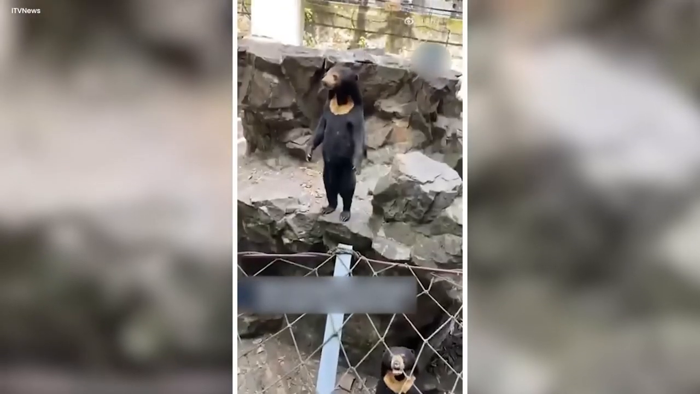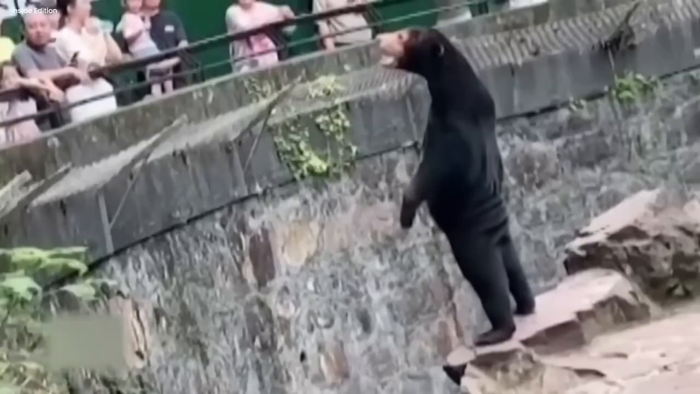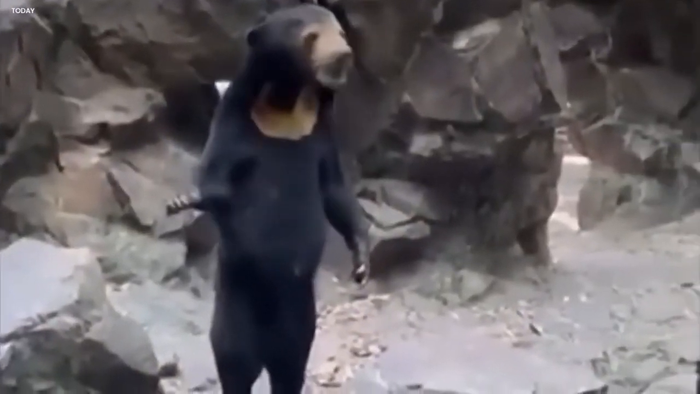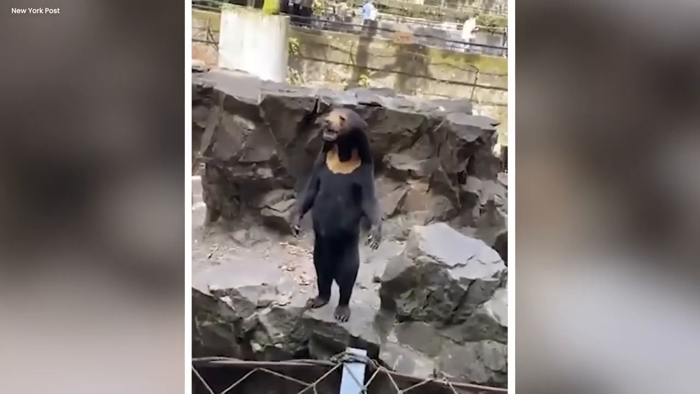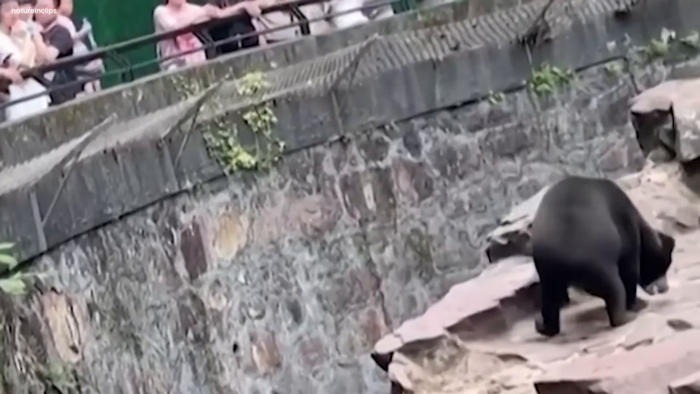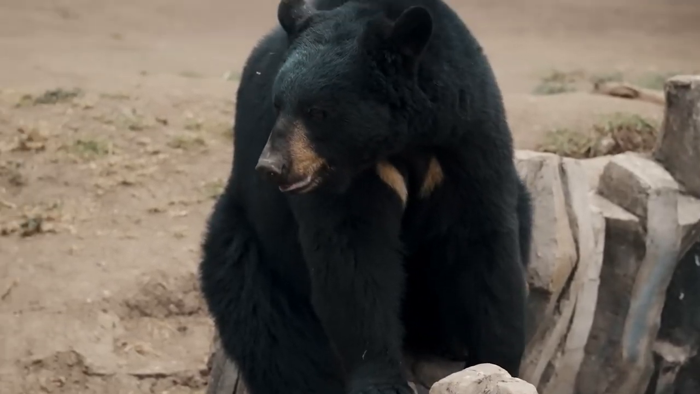The zoo became a place of wonder, a memory etched in the hearts of those fortunate enough to be there. This event will be talked about for years to come, a story of a bear that stood tall and captured the hearts of all who beheld it. It was a day when the ordinary turned into something truly extraordinary, a day that will forever live in the memory of those who were lucky enough to witness it.